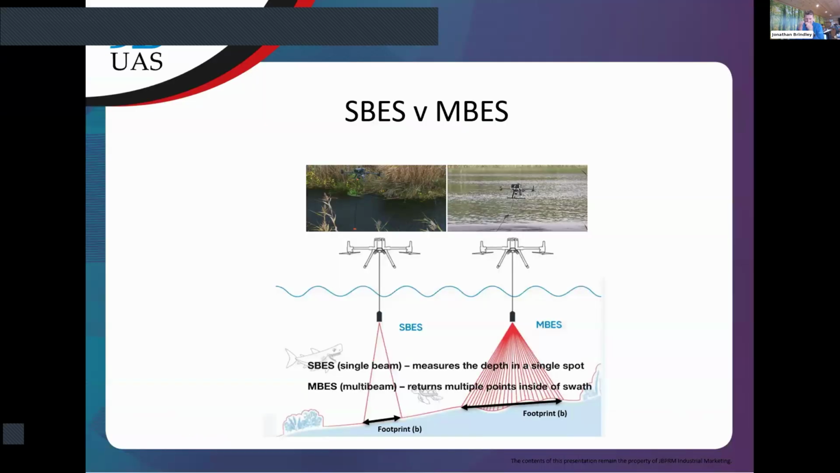I do realize that there will be people on here that are far better qualified than me to be talking about this, but I just want to give people an indication of what we're talking about when we talk about MBES. There are two main types of echosounder technology. One is single beam and one is multi-beam. As people already know, we do single beam echosounder already.